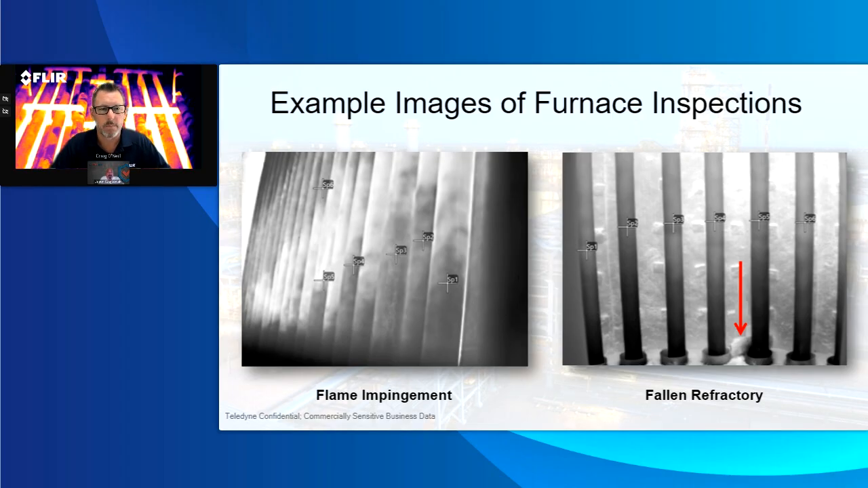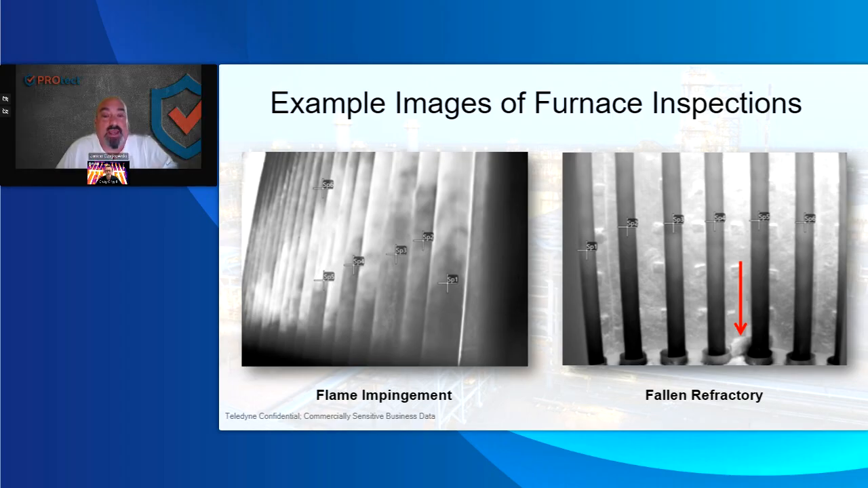On the left-hand image, it was evident even by eyesight, not that we want to put our head next to that. It is a reformer heater, and you don't see much of the refractory on the top left. In this image, the flames were just like a blowtorch to this furnace, and it was not known that they were getting that much flame impingement. Being able to show the customer, hey, this is what you've got going on in here, and what are the true temperatures?